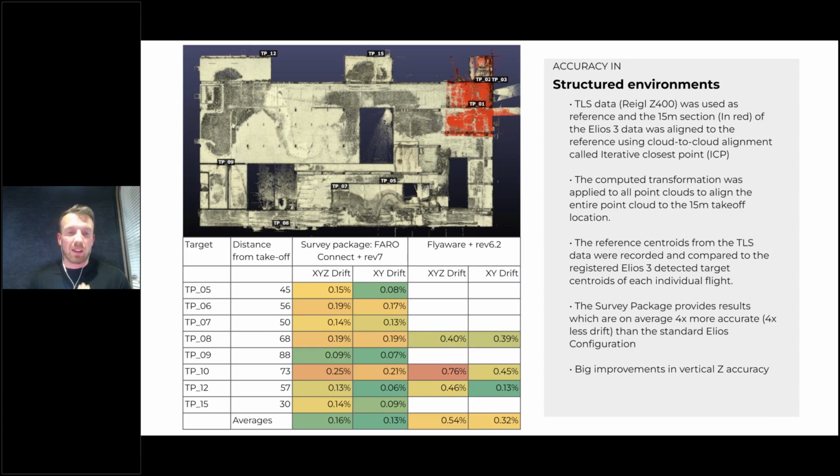If you look at the graph or the box below, you can see that with the survey package with FARO Connect and also the Rev 7, we're able to achieve really good drift accuracies of 0.16% and 0.13% on the XY. Comparing that to what we got with Flyware, which is our onboard SLAM algorithm on the drone, and with the standard configuration LiDAR, we're at roughly 0.5% to 0.3% drift.